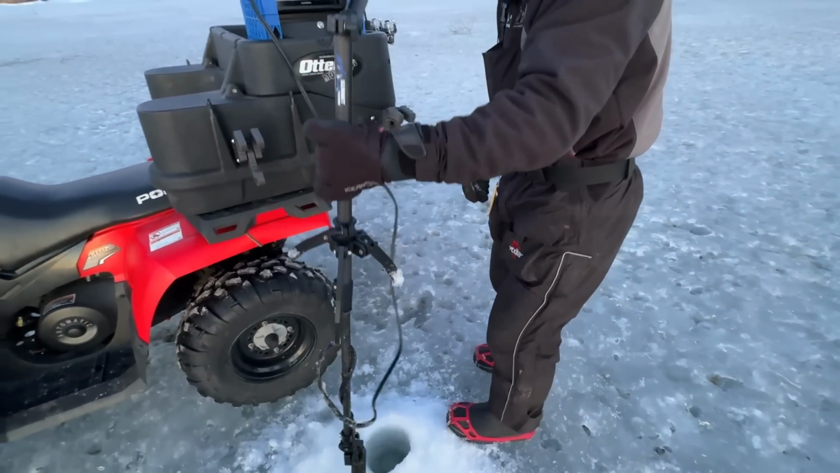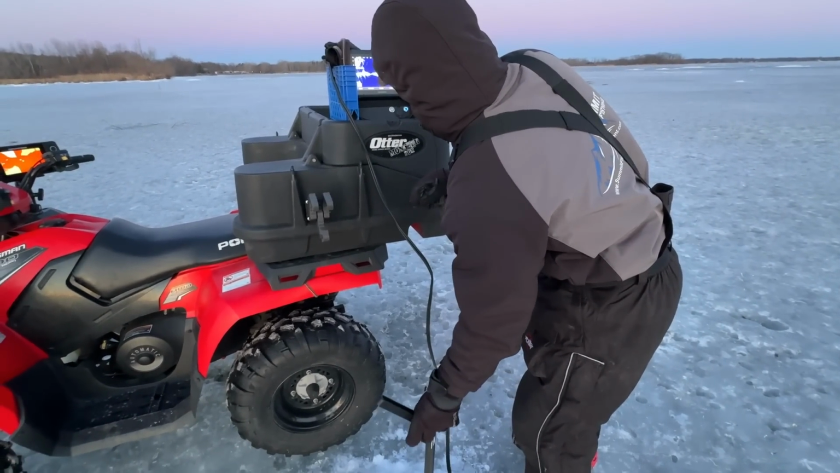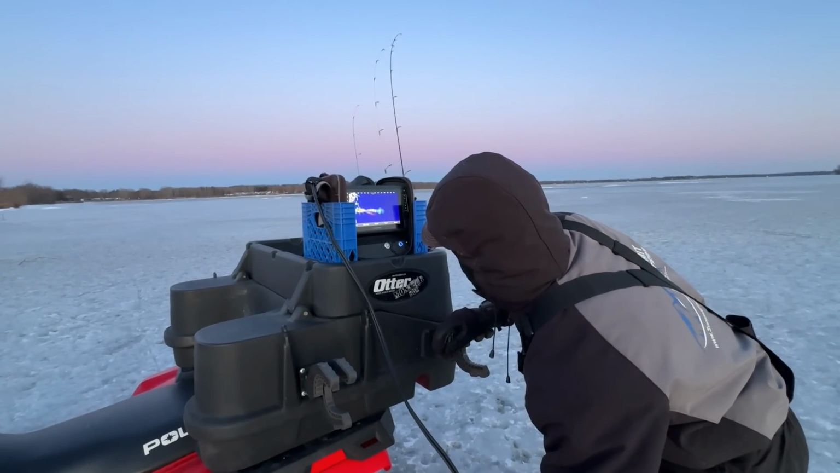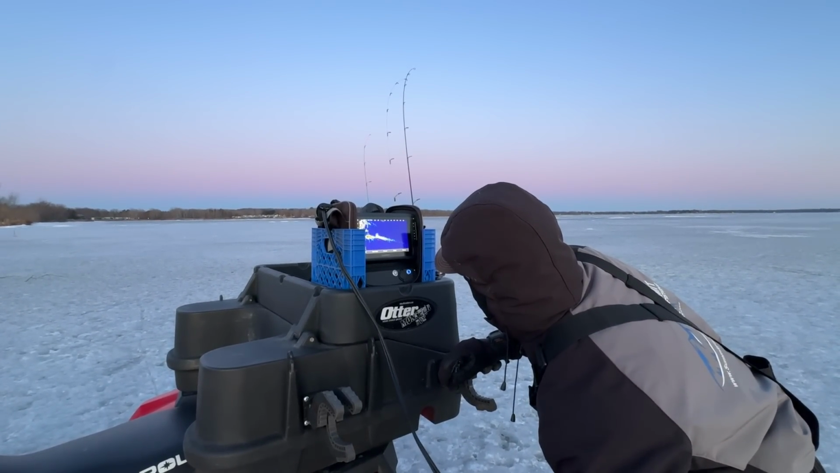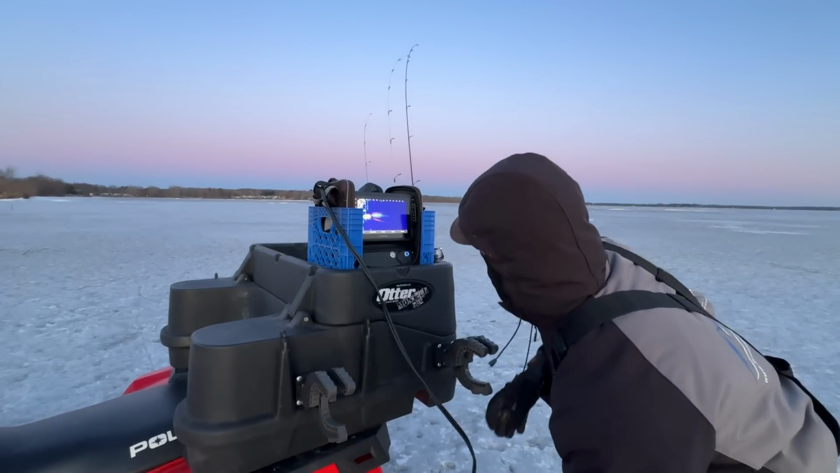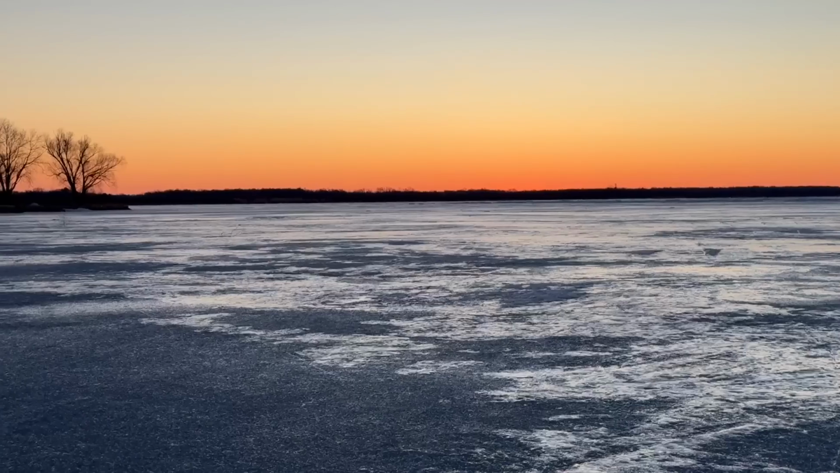Drill a hole, drop the scope. Yeah, still 25 inches of ice at least. Decent weeds over there, good little patch of them at least. This is pretty much what we're going to be doing all day long: spinning scope and spinning tires on the wheeler.